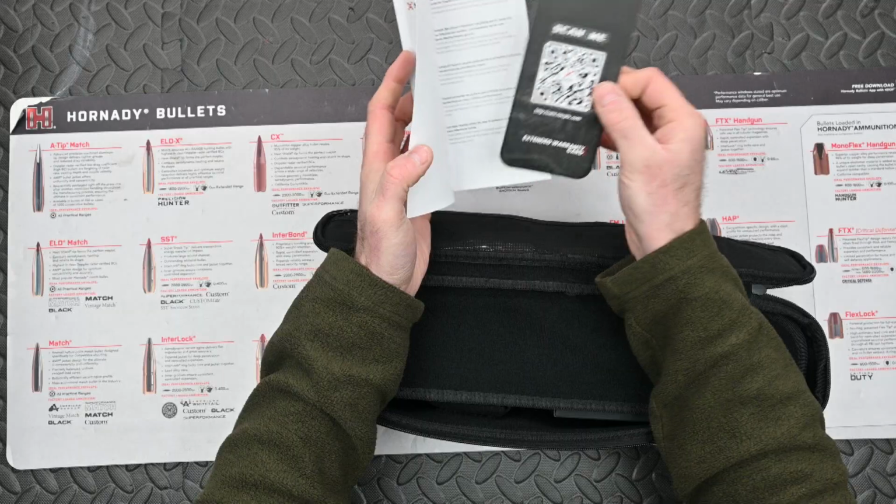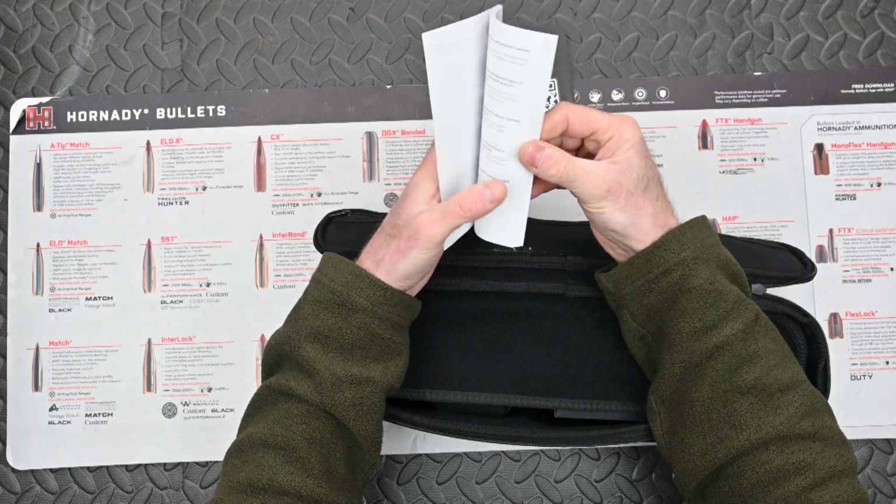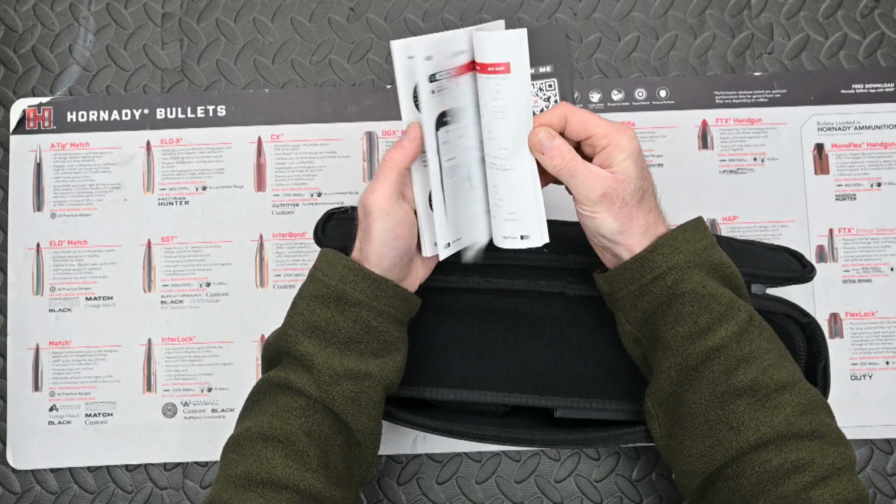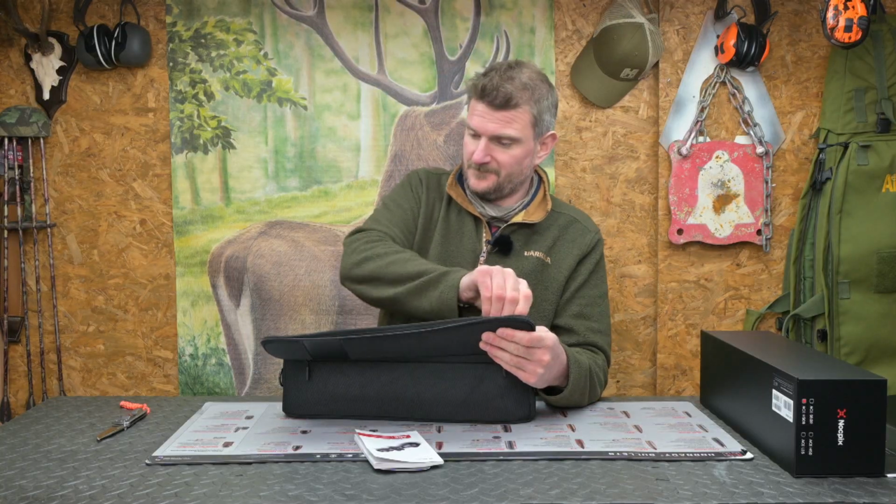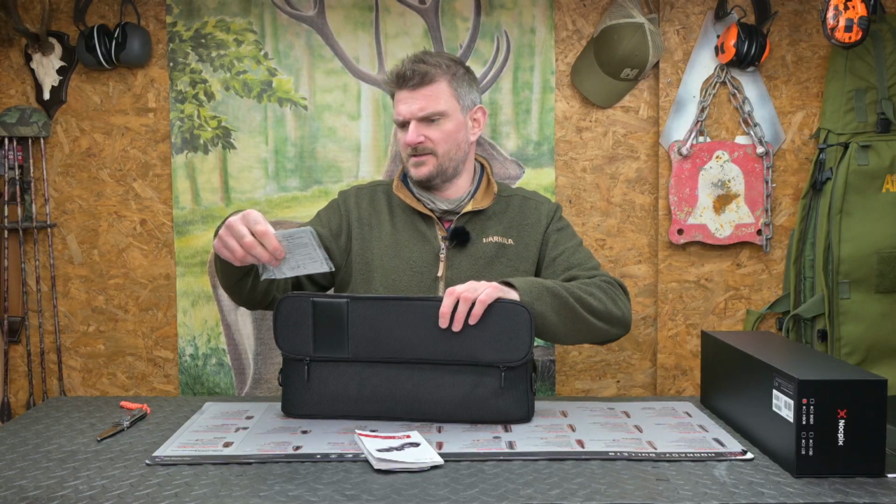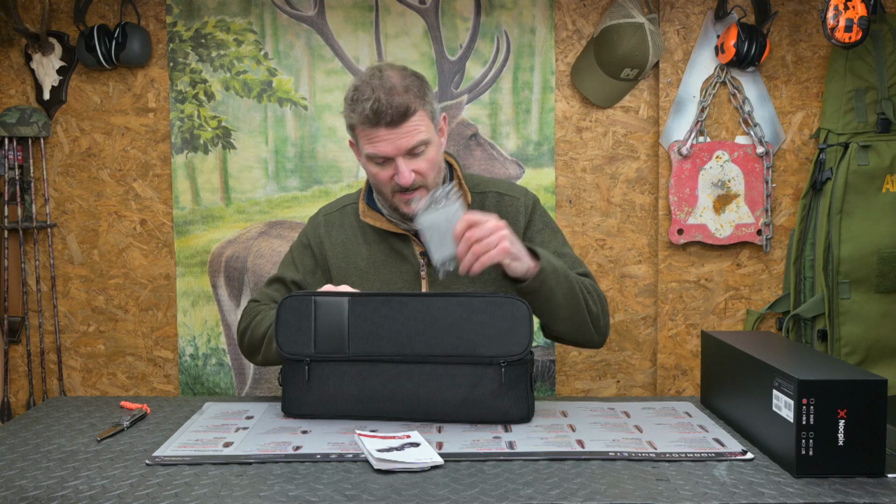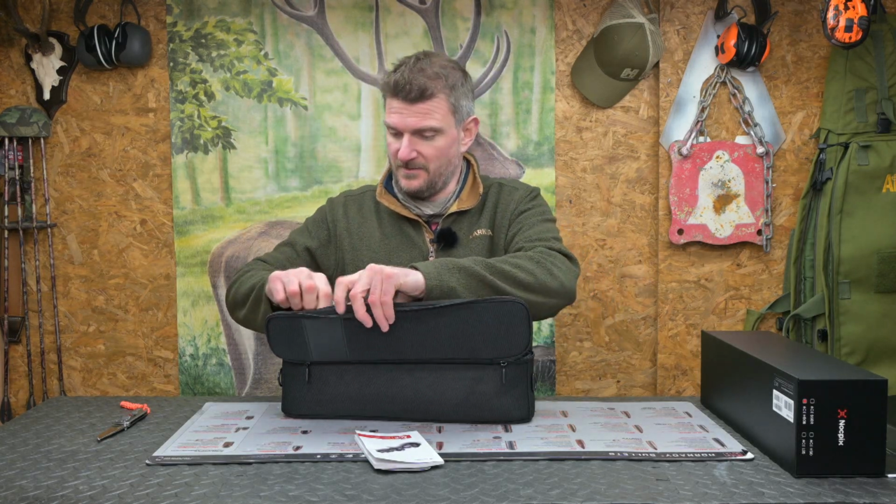Right, again, we have got extended warranty card there as well. We've got a nice instruction manual. I do like instruction manuals. Already said that though. What else is in here? We've got cleaning cloths, we've got heat packs for thermal zeroing, that's nice. And we've got lens cleaning cloth there as well.